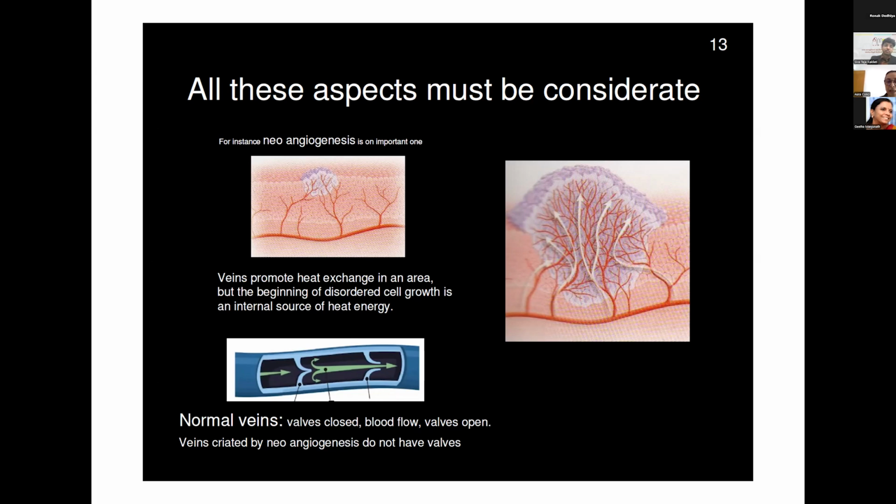This increase or change of fluids in the cells also promotes the creation of new veins, more ways for these fluids to be eliminated by the vein, and also increases the necessity of food for these cells to increase these multiplications.